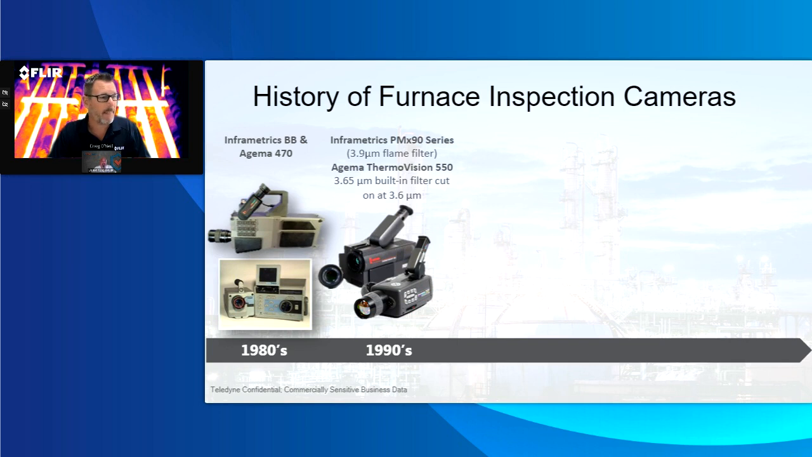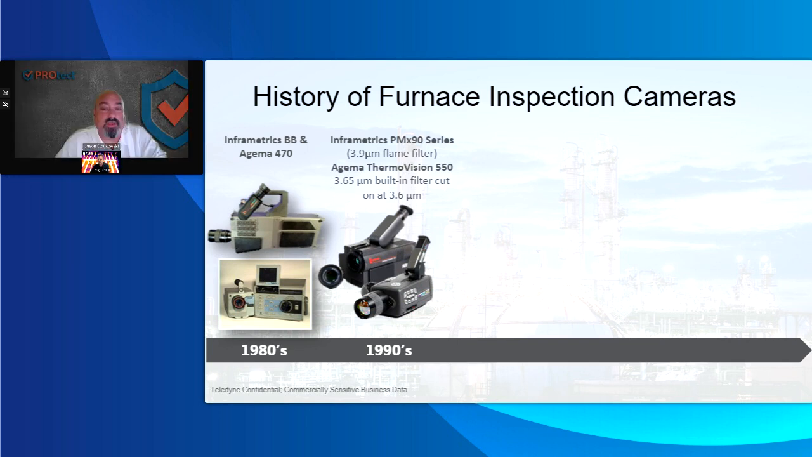Yeah, definitely. I started with the PM390 camera, and it is definitely from the 1990s. And if you know anything about OSHA, there's no heat shield in front of that. And when the port doors seem to get larger, it puts the operator at some disadvantage and actual safety concerns. So it was a rough camera.